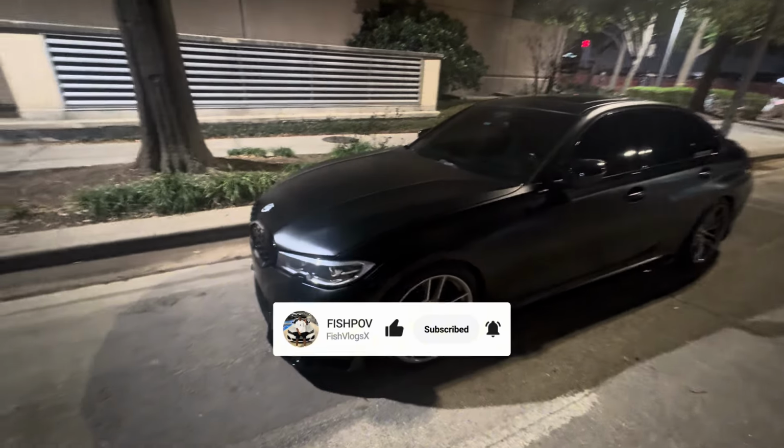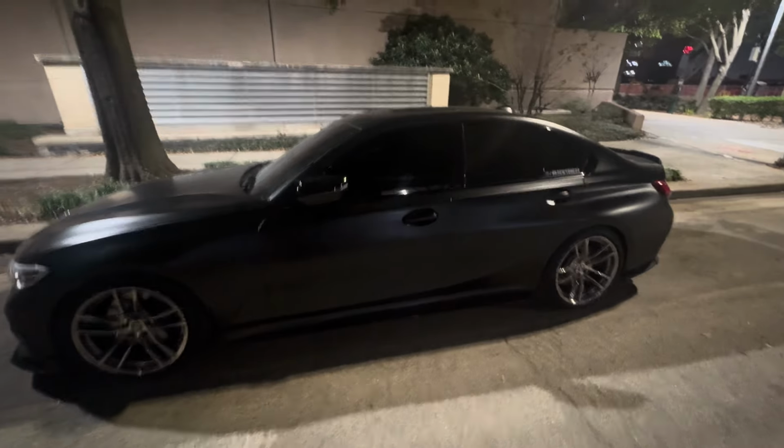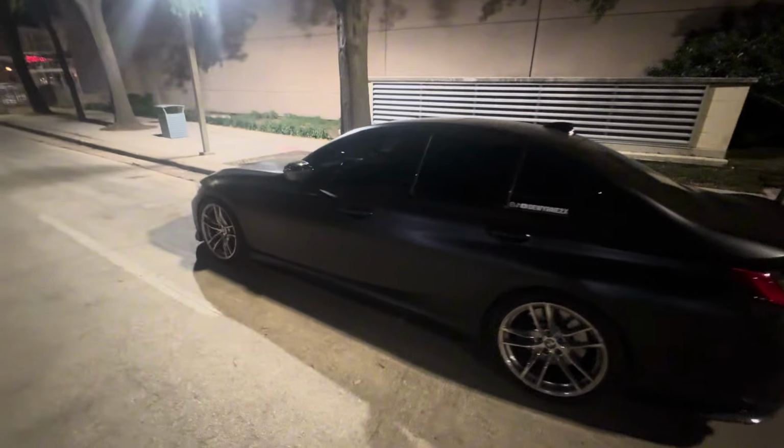As y'all can see by that title, we are back downtown in our 500 horsepower BMW M340i. You know what I'm saying? It's currently all black with the chrome super rims. I'm gonna go ahead and give y'all a nice little POV.